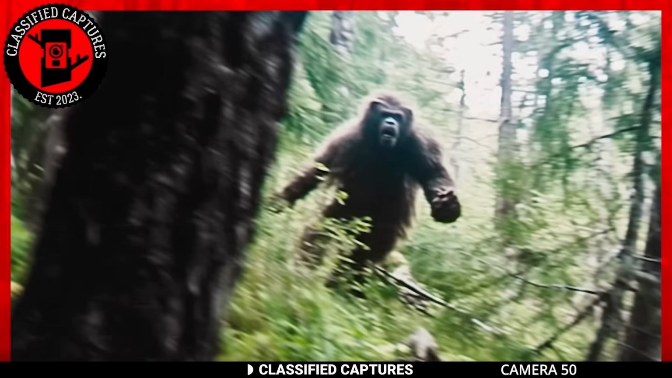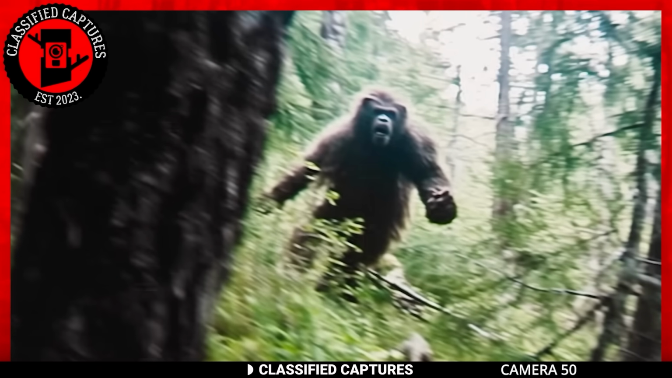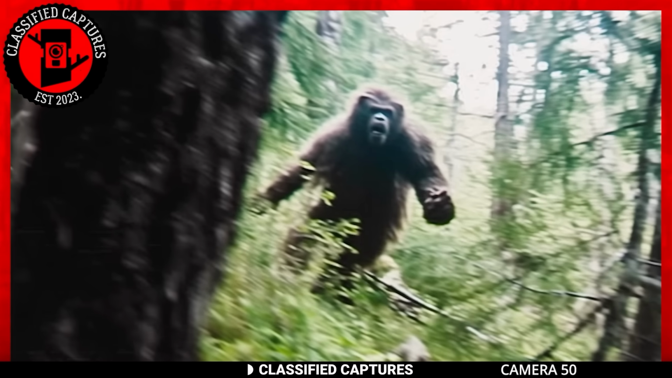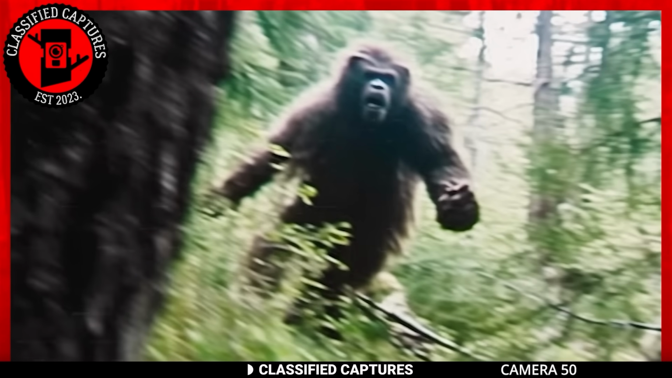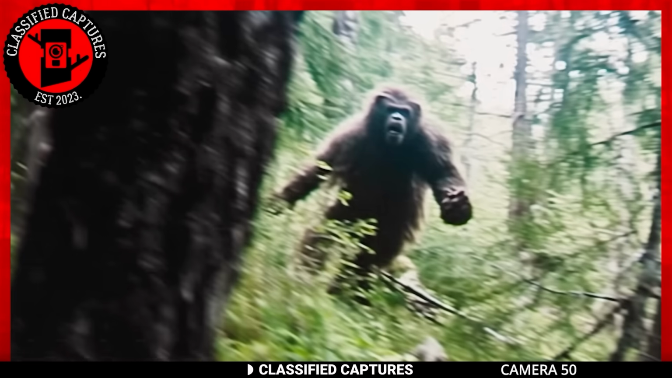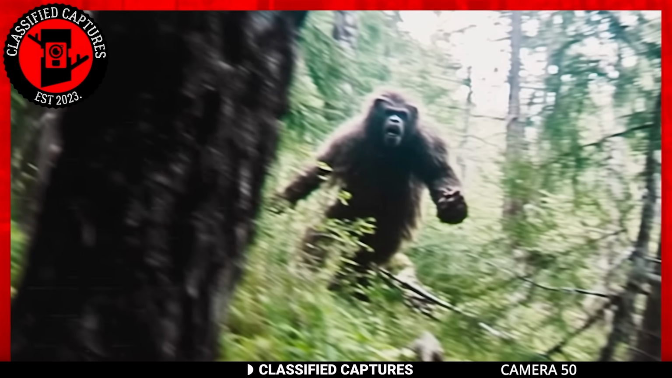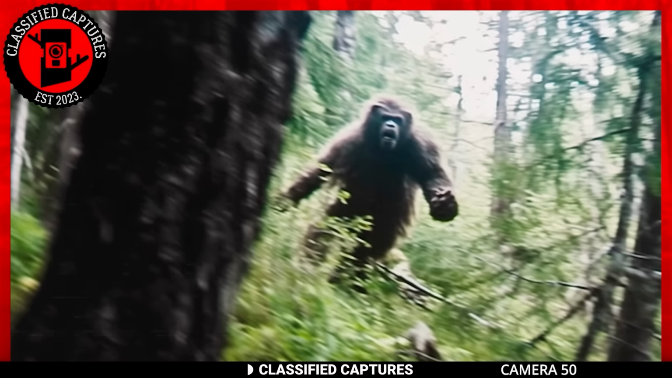This still was captured by a trail cam. In it, we see a huge ape-like creature moving in the direction of the trail cam. Cloaked in dark fur from head to toe, the creature emanates an air of mystery. The sheer size and presence of this mysterious being sends chills down our spine, evoking both awe and trepidation.